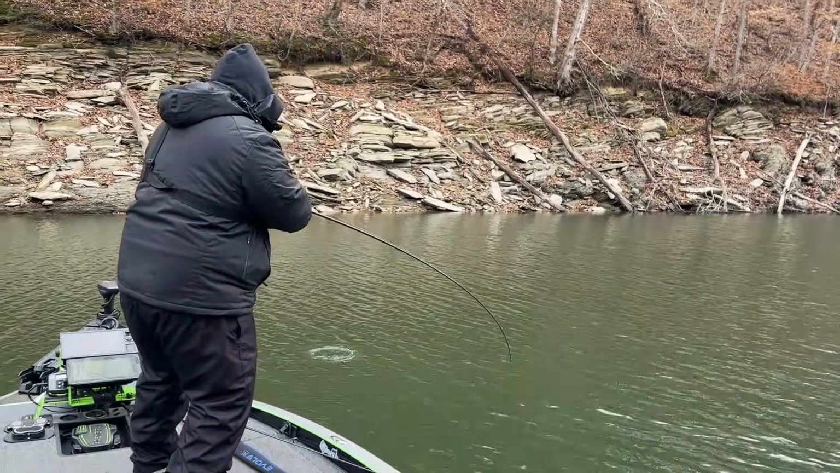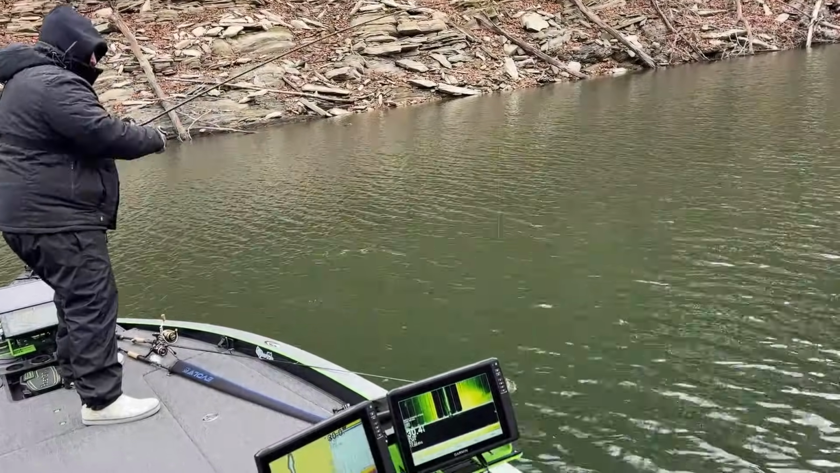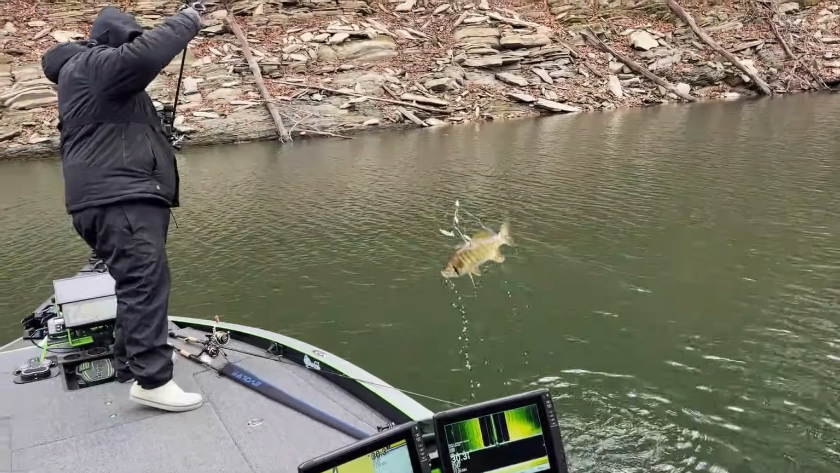And, you know, one of the things that we've noticed on forward-facing sonar, as we've watched them follow, the more they follow, the more distance that comes between them. So they're going to hit pretty quick, so you're going to have to make sure you're reeling very slow.